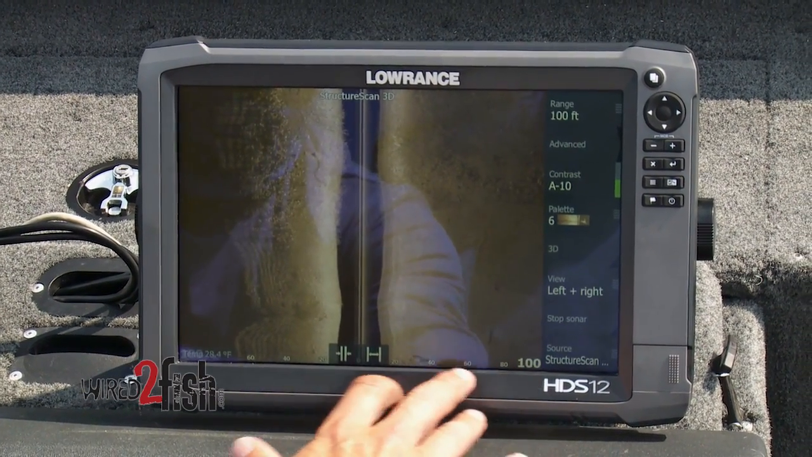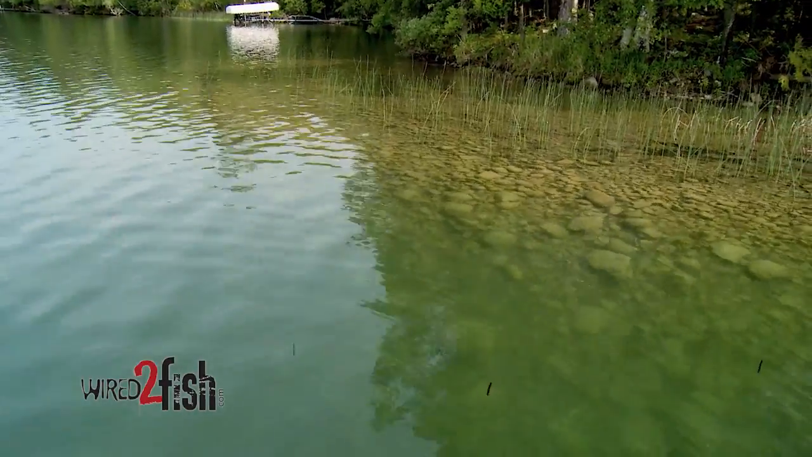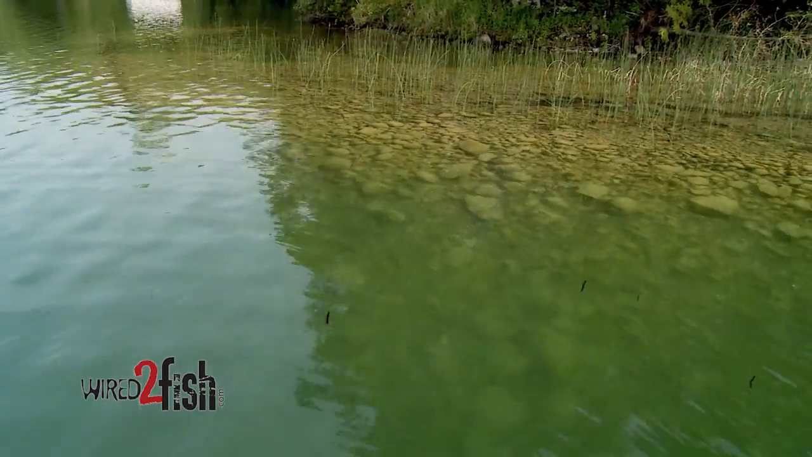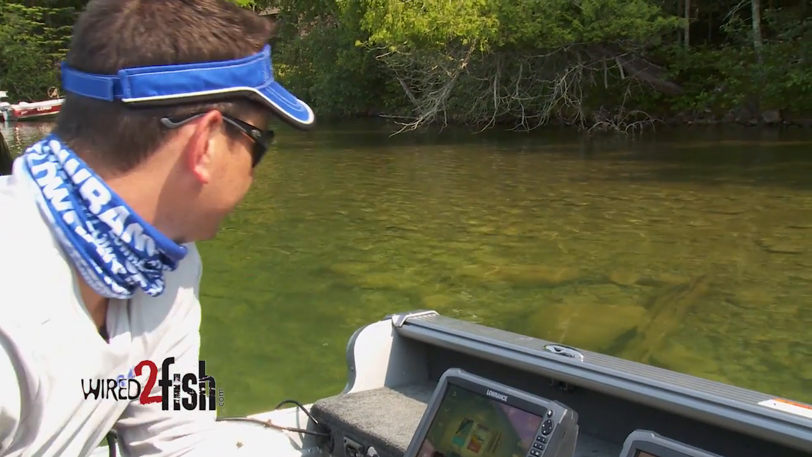So you can see right now we're at a 100-foot range because we're in only about 10 feet of water. That's a good range for this depth, and especially seeing how we're real close to the bank here. There's no need to have a 300-foot range when you're obviously this close to the bank.